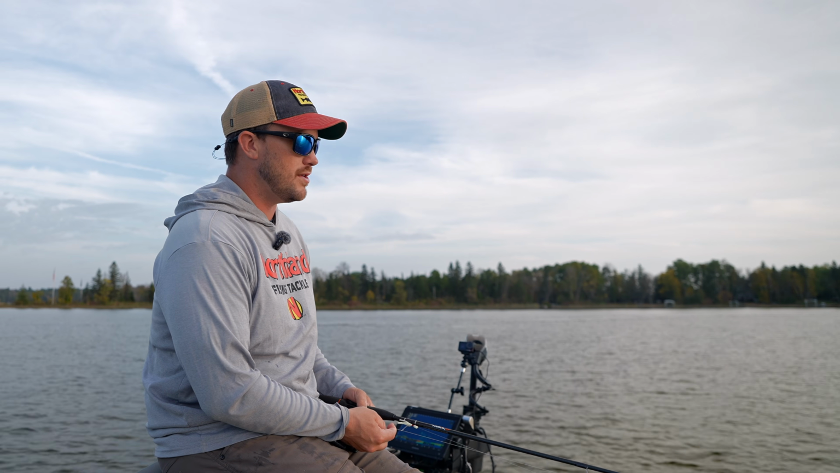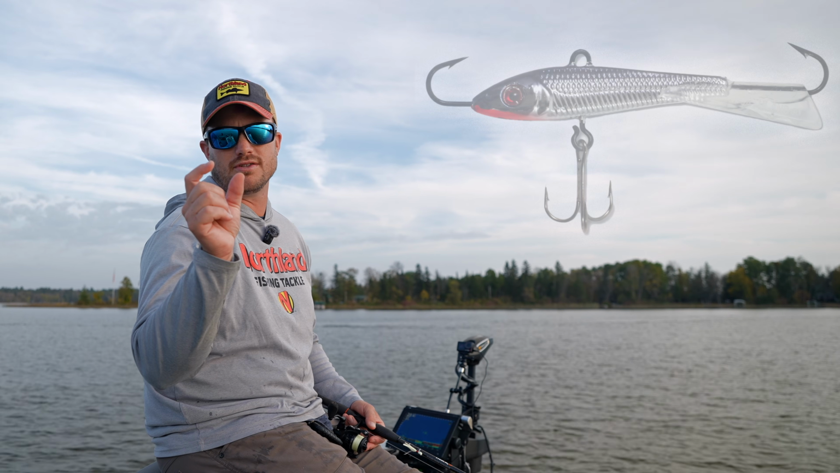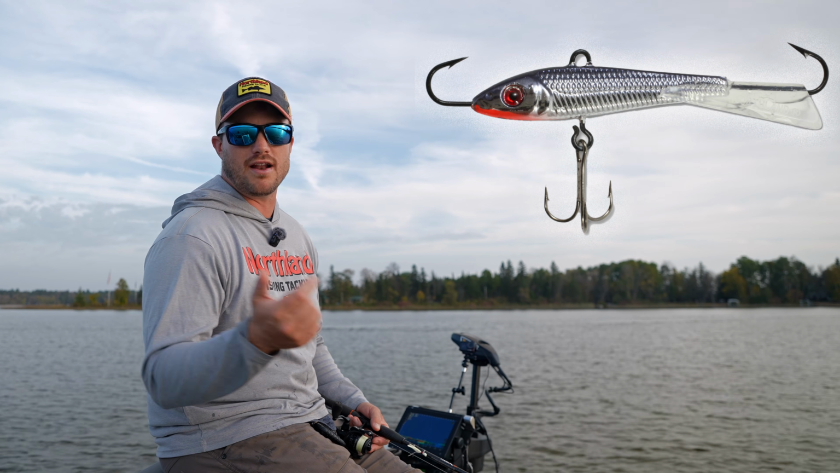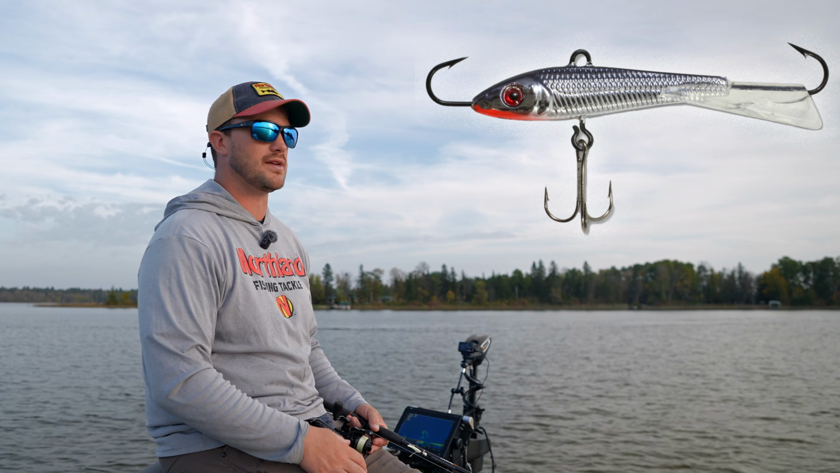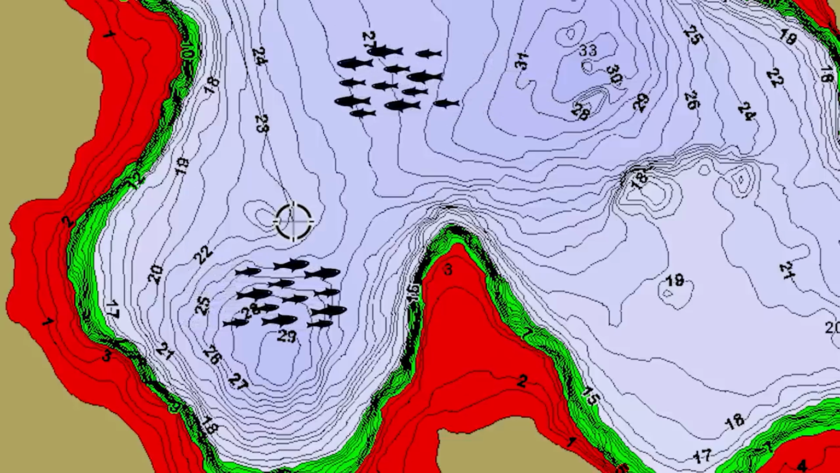And the other thing that I will use a lot in the fall, not as much in the spring, but definitely in the fall, is using smaller size glide baits. Those get up and down so quick, so you can work them through some of these fish, especially once these fish move out to the basin more, they move very quickly.